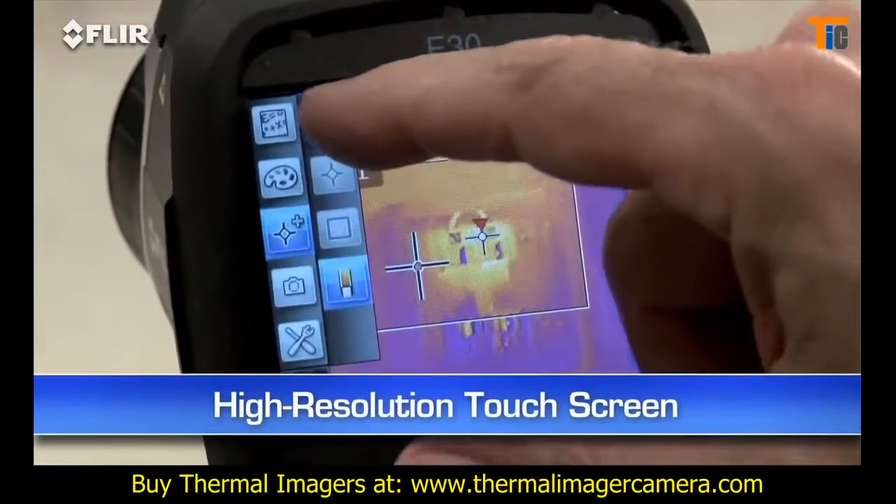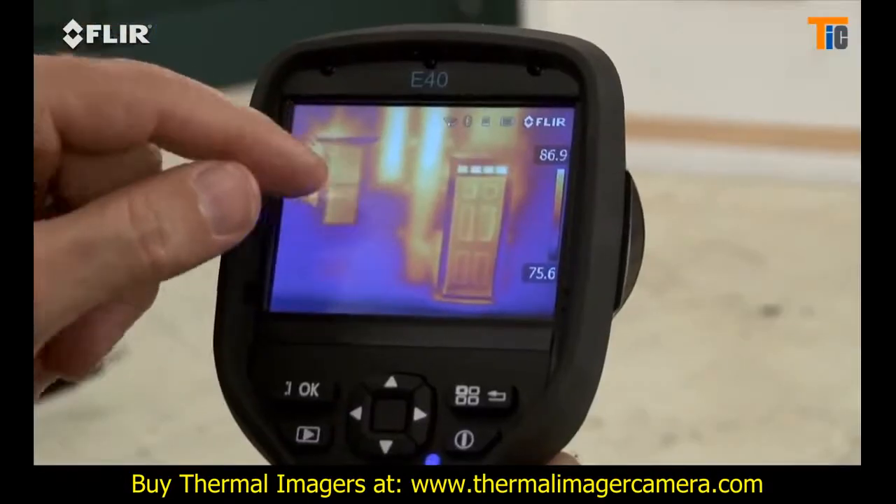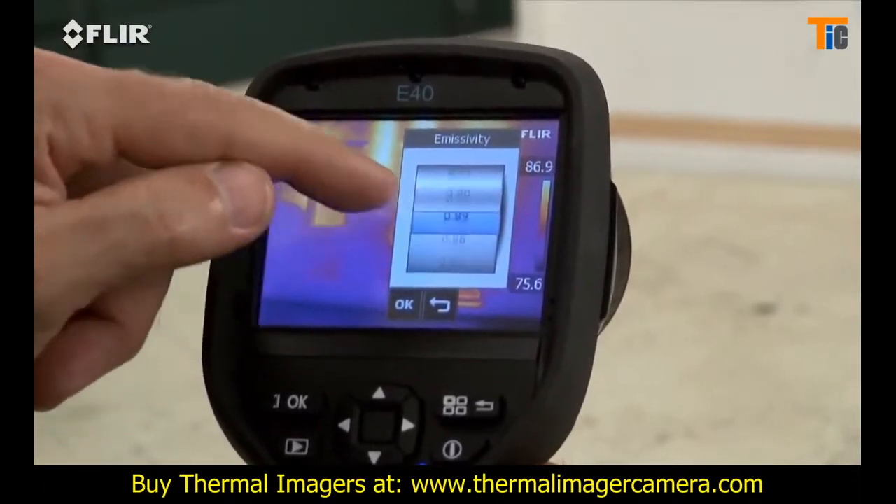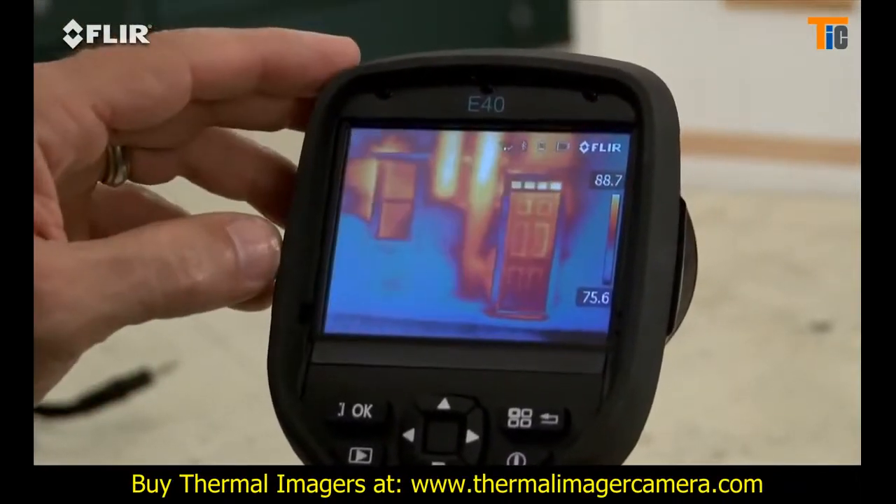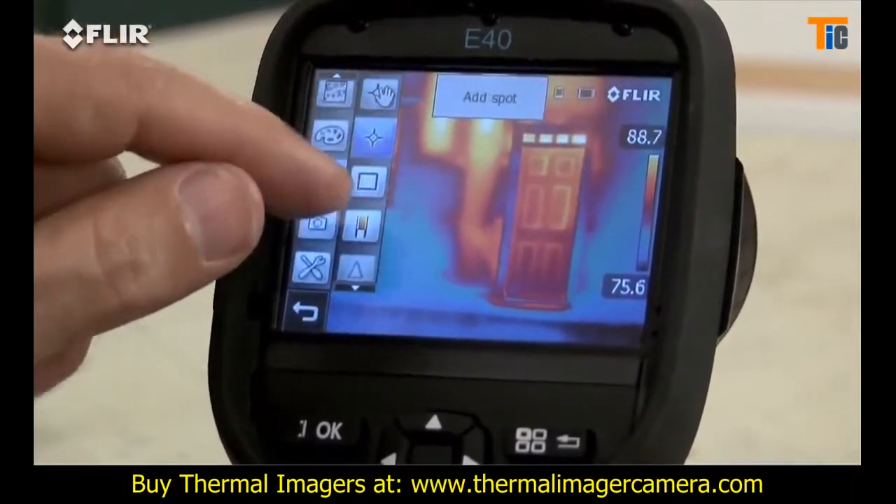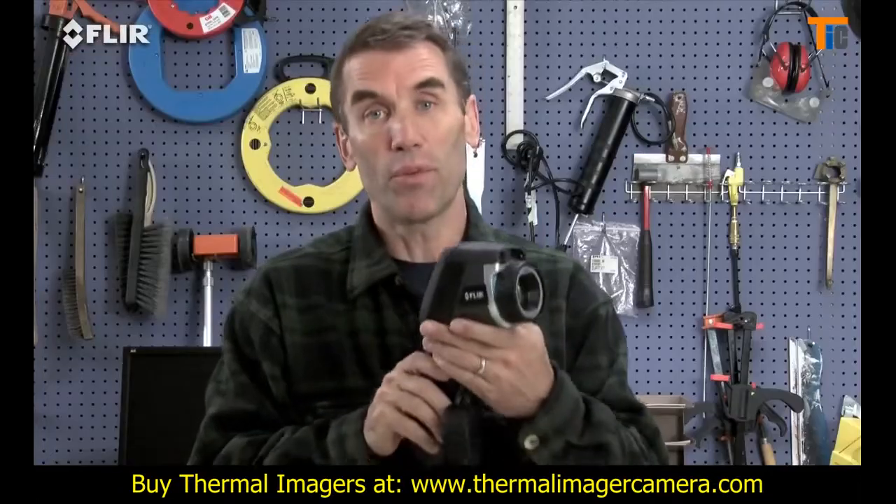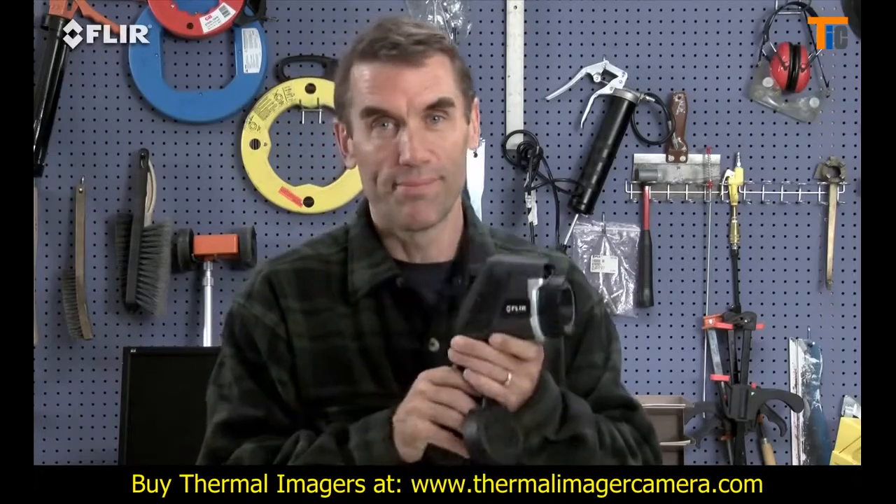E-Series cameras also have this handy high-resolution touchscreen. Just tap it and it brings up all the E-Series diagnostics tools. Parameters like emissivity and other settings to make sure you're detecting correctly, color palette choices for the best definition, a movable spot meter or area box to display temperature differences, and so on. This lets you analyze any spot of the image right in the field. By the way, if you're wearing work gloves, no problem. Just use these big buttons instead.